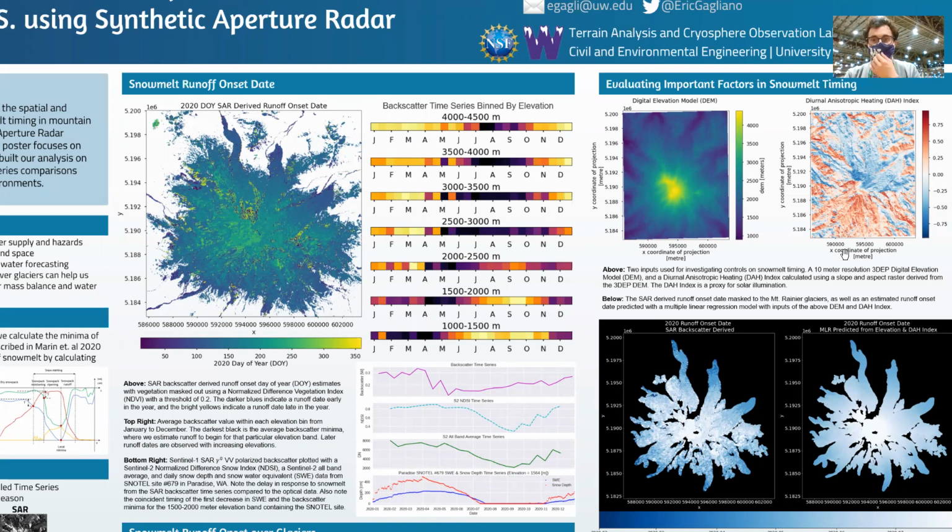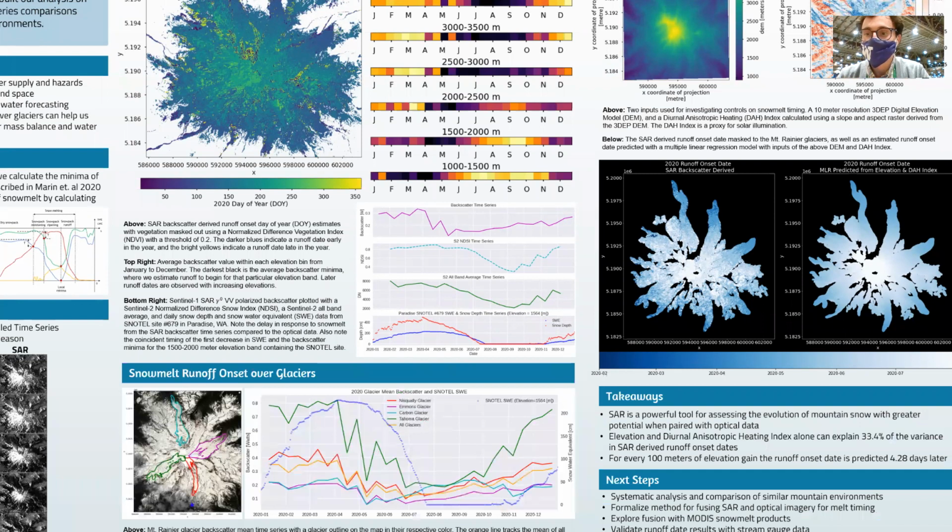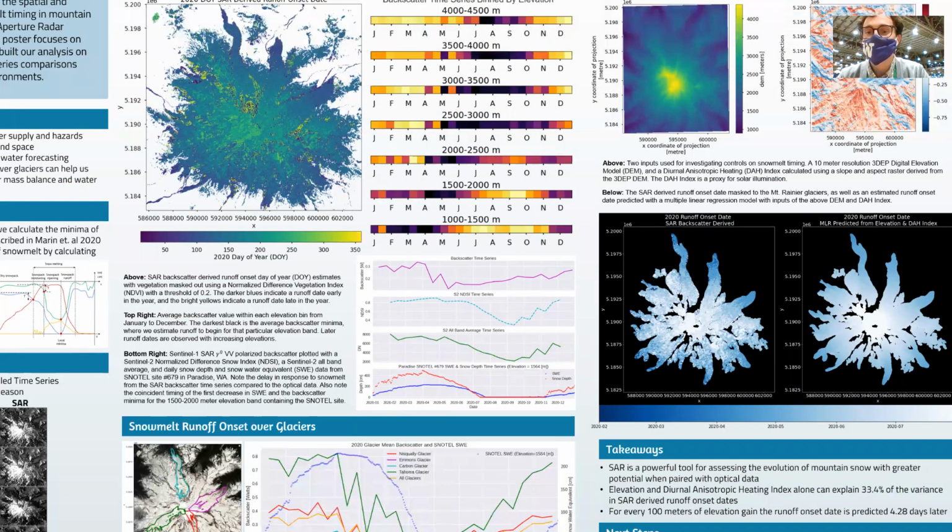When we run the regression analysis, these two factors account for 33.4% of the variance in SAR-derived runoff onset dates, so a decent chunk of the variance. I think we expected a little bit higher numbers here, so that's going to be something fun in the future to investigate. What are the other controls on runoff onset date timing? As you can see on the left-hand side, we have a map of the runoff onset dates.